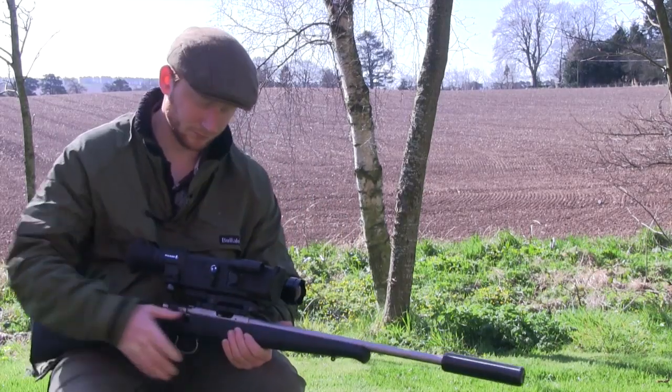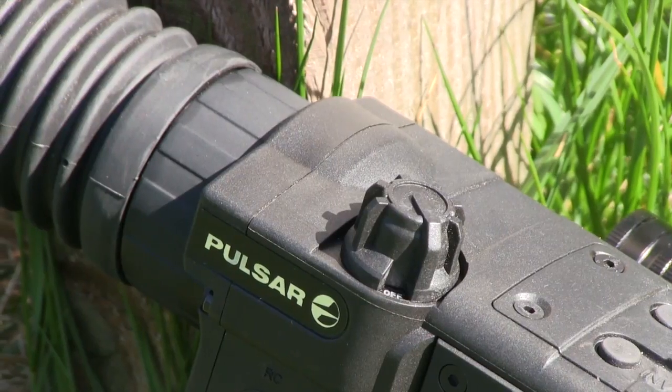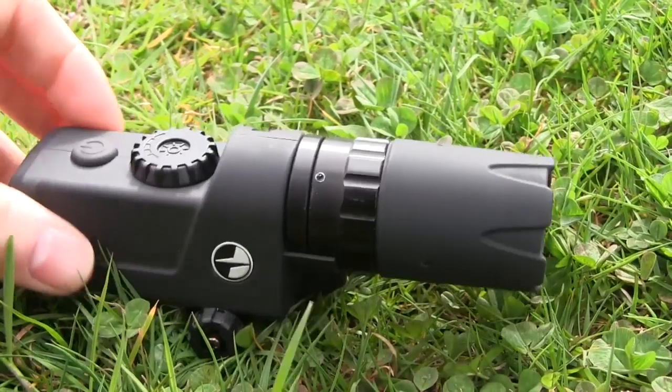Having field tested the Pulsar N750 and infra-red illuminator and Nightmaster 800 IR, Byron reflects on how to get the most from this digital equipment.